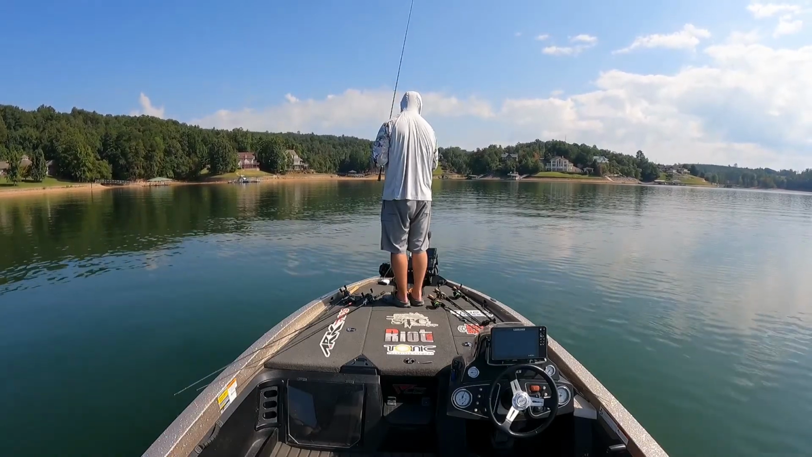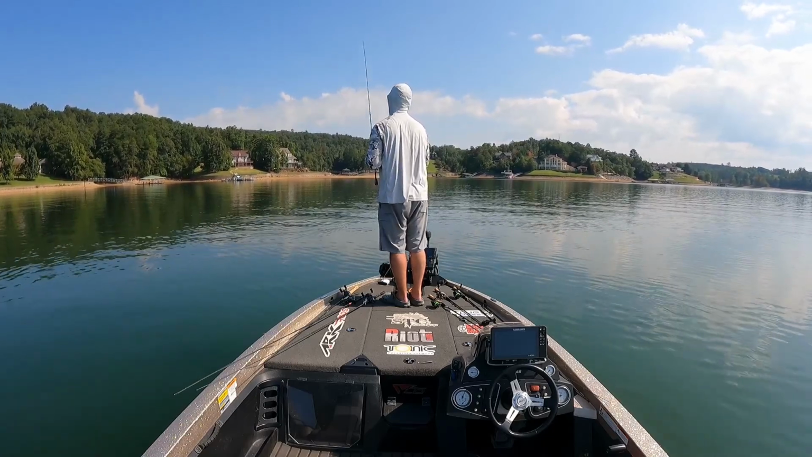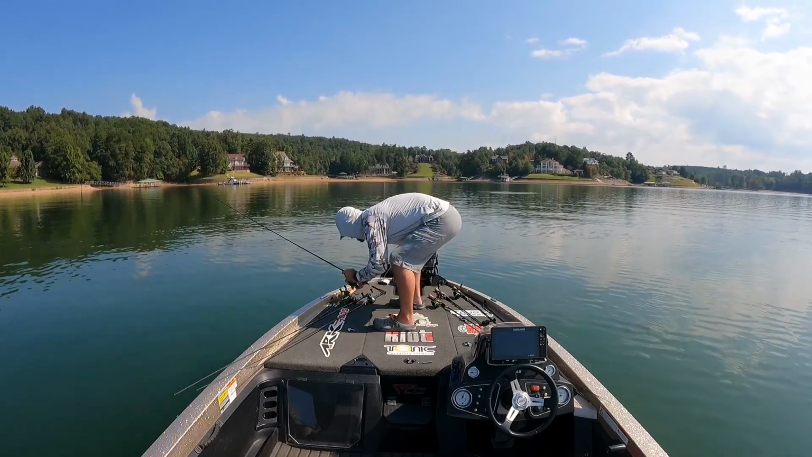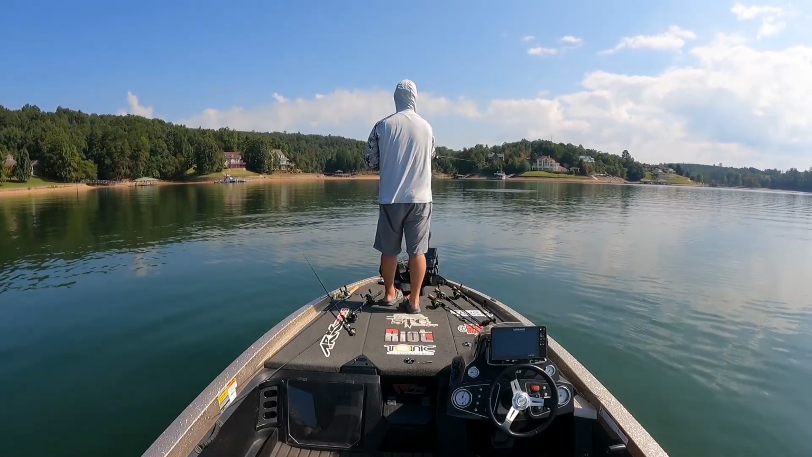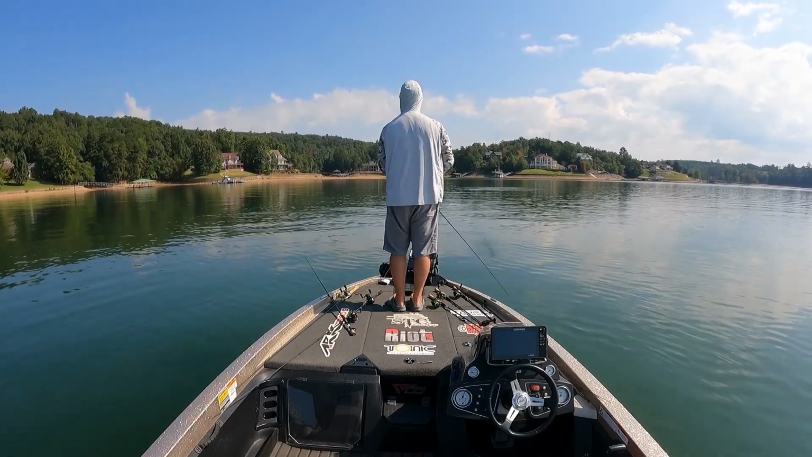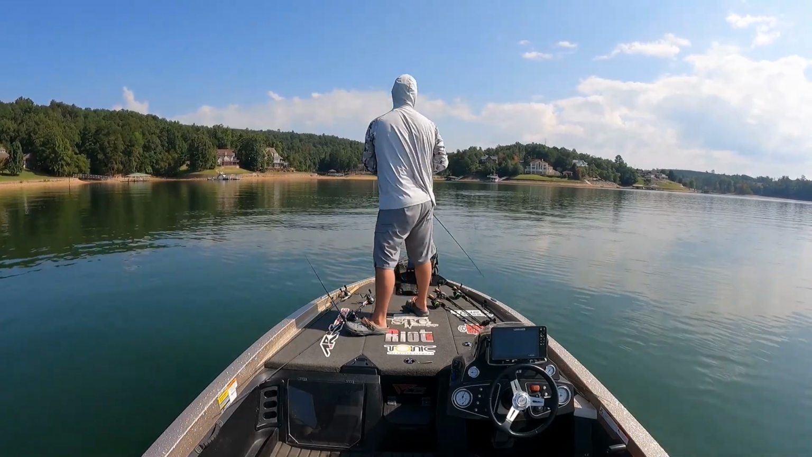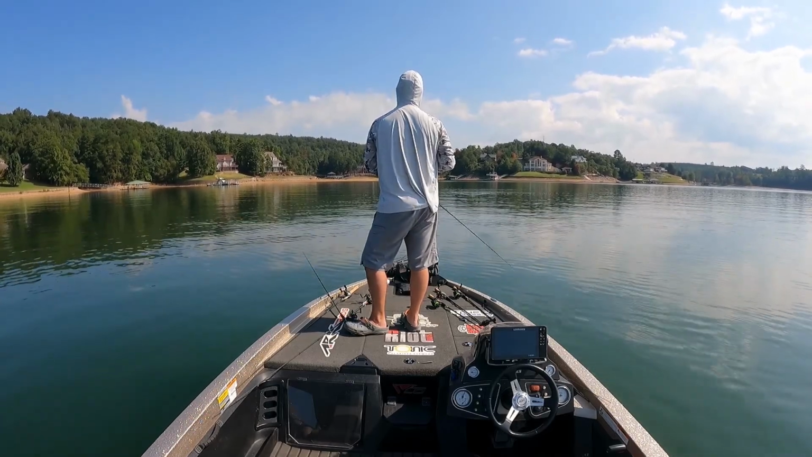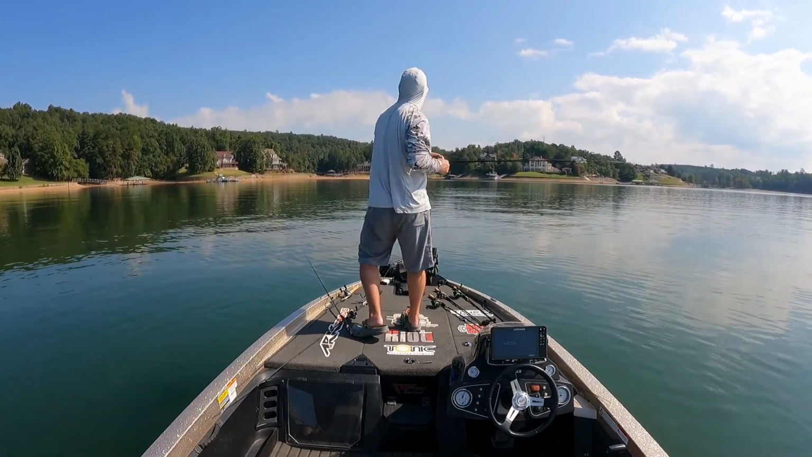So I tried drop shotting and shaky heading on a bunch of brush piles, just couldn't get nothing going. That one fish still in my mind. You're gonna see me reach back and put my foot on that rod here in a minute because I was in a brush pile. I didn't want it to go swimming. That's an expensive combo right there. Oh, this is a beautiful blow up.